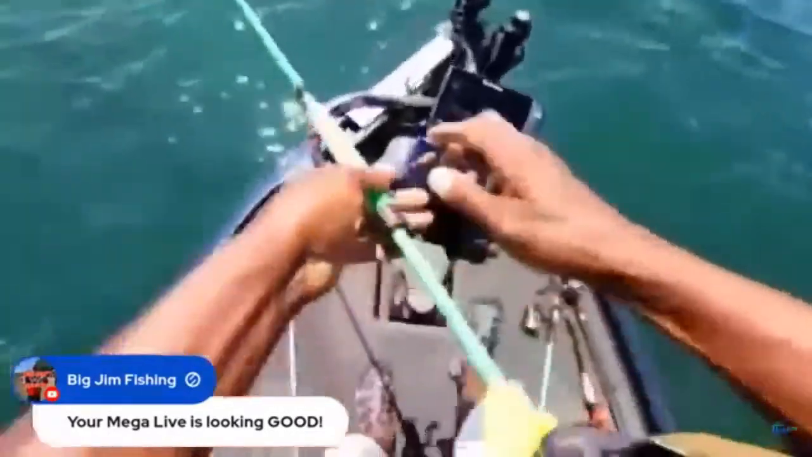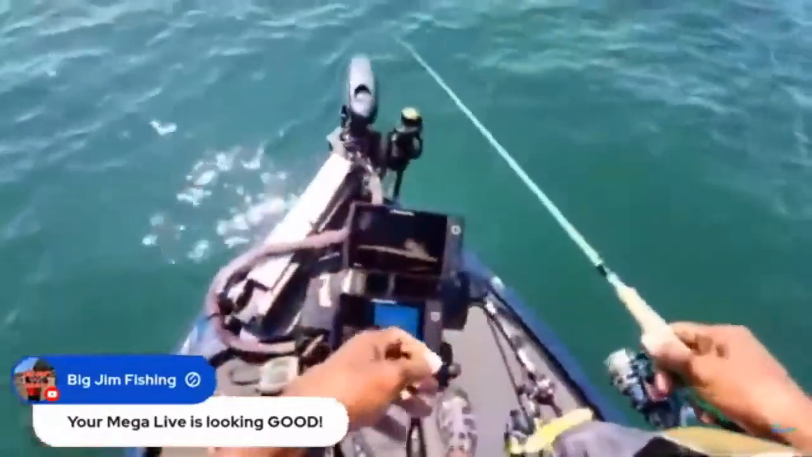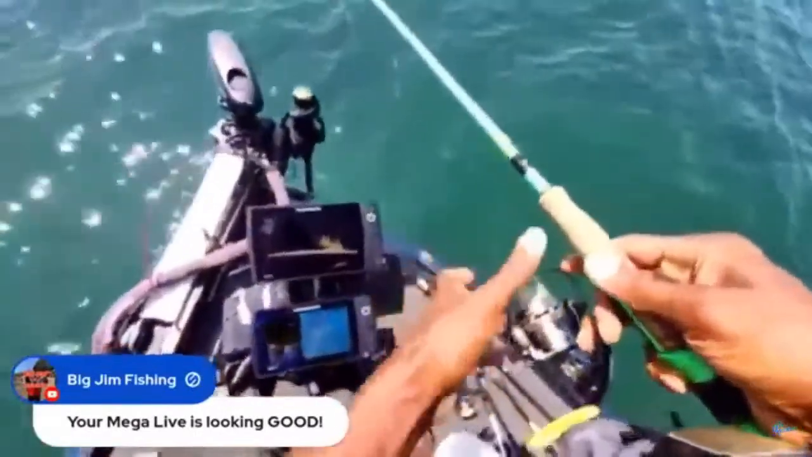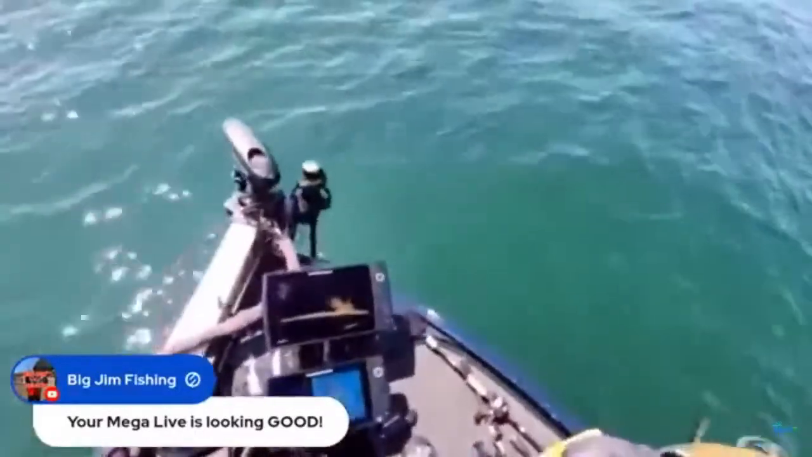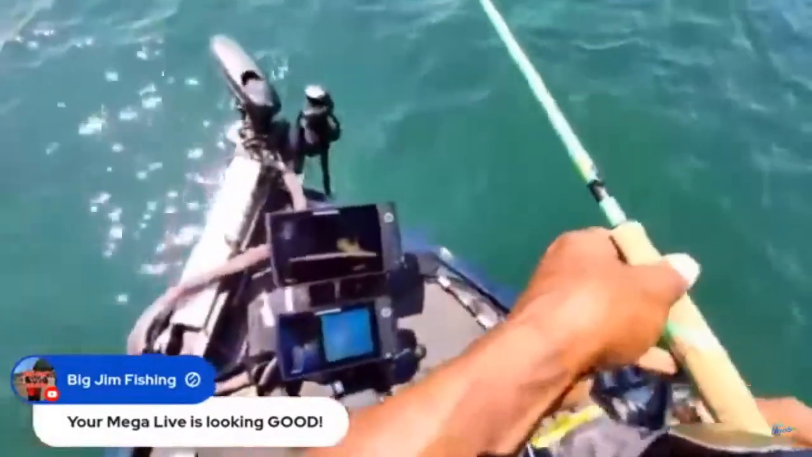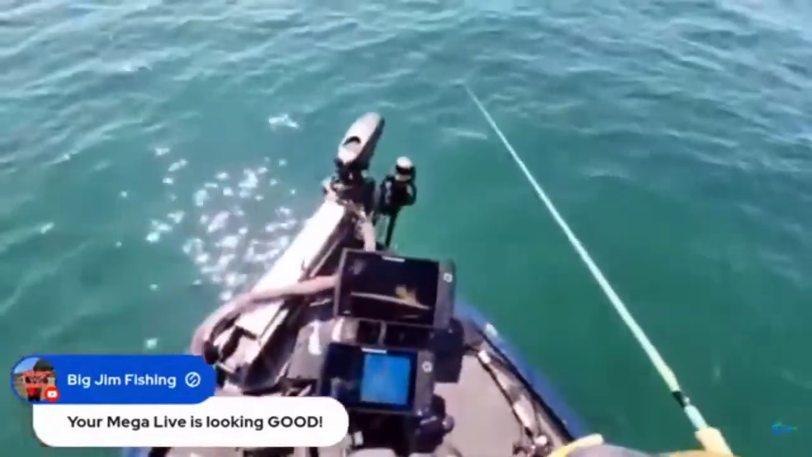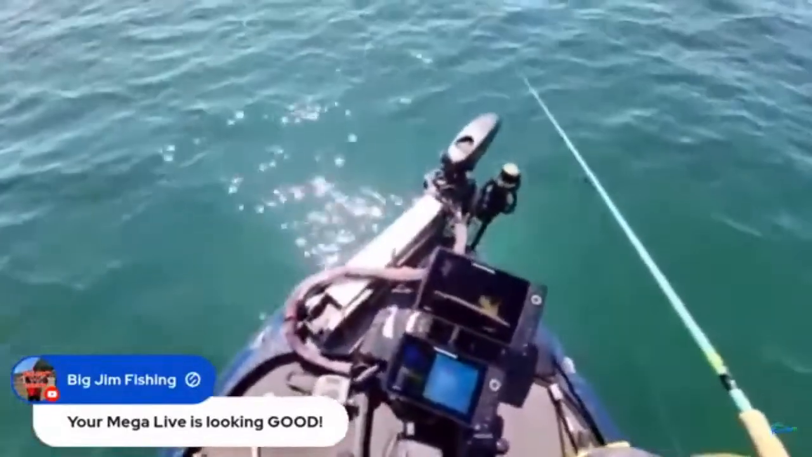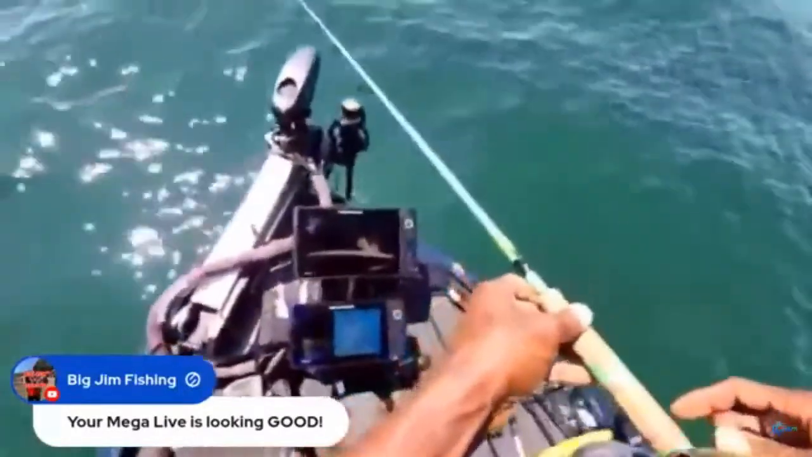All right, there we go. Got that spy bait on there. And they're still set up right where they need to be. Now, what I think is going to happen is that they're going to follow this spy bait and they're not going to hit it. Of course, that's not what I want to happen, but that's what I think. So the guys that said spy bait, who thinks that they're going to actually hit the spy bait?